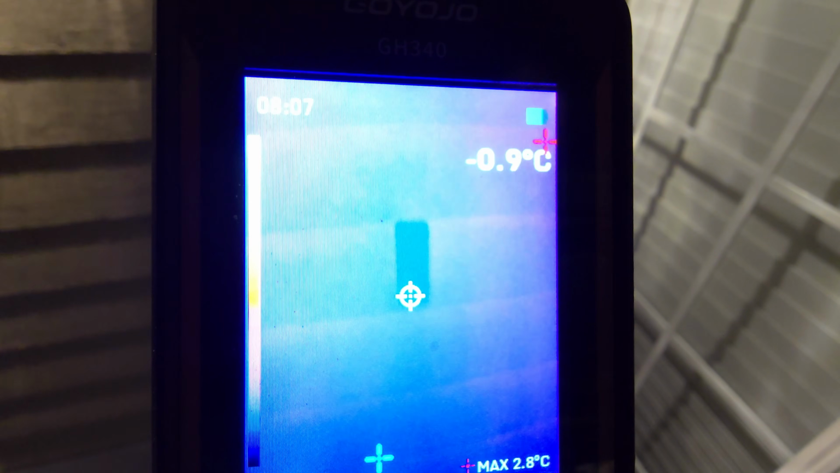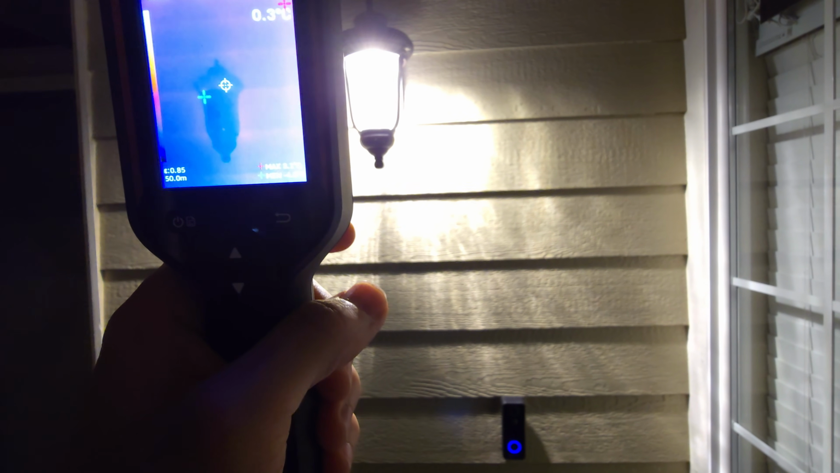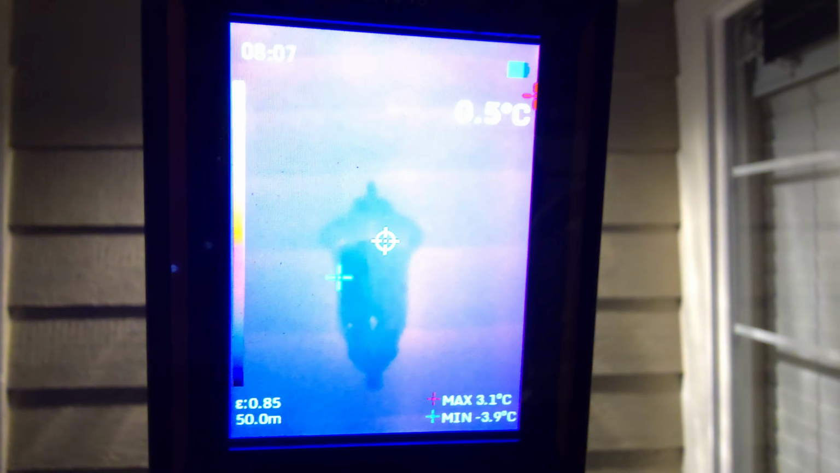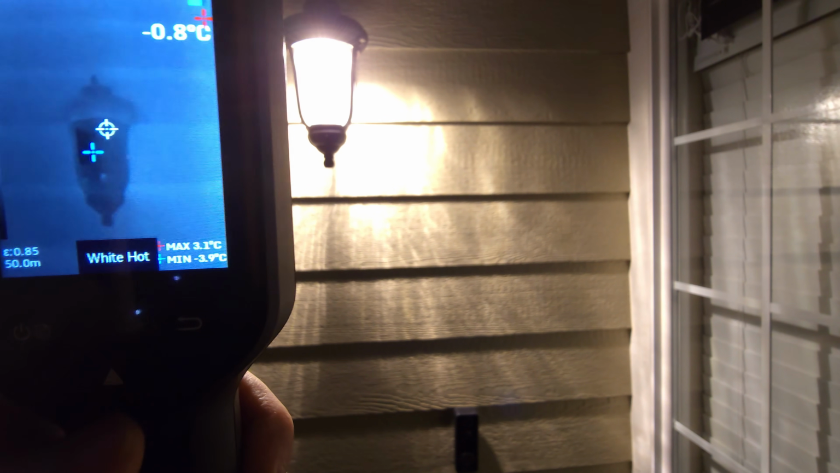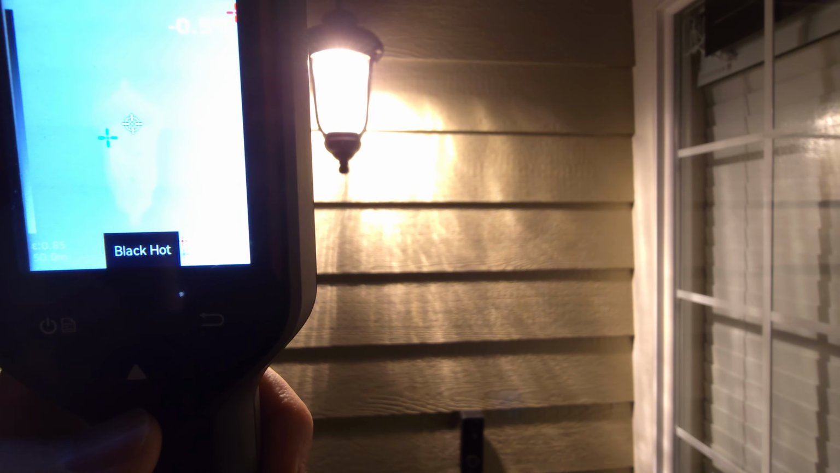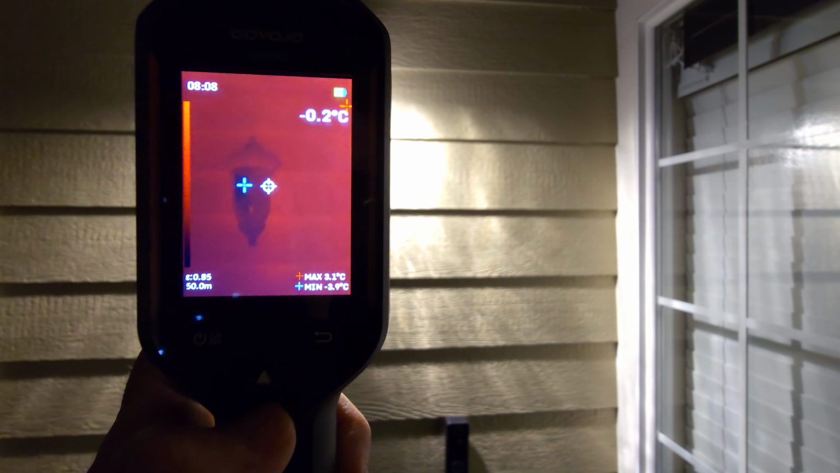Here's my doorbell. Let's see how much heat is coming out of the doorbell, if we can. Not really. That's kind of cool. I thought so, it is an electrical device. I thought it might be using a little bit of heat there. Well, my light isn't using very much heat either. I'm gonna switch to a rainbow. It's an LED, so it's not really using a lot of heat. That's pretty crazy. Unless the glass is just blocking it, but that's kind of nice.